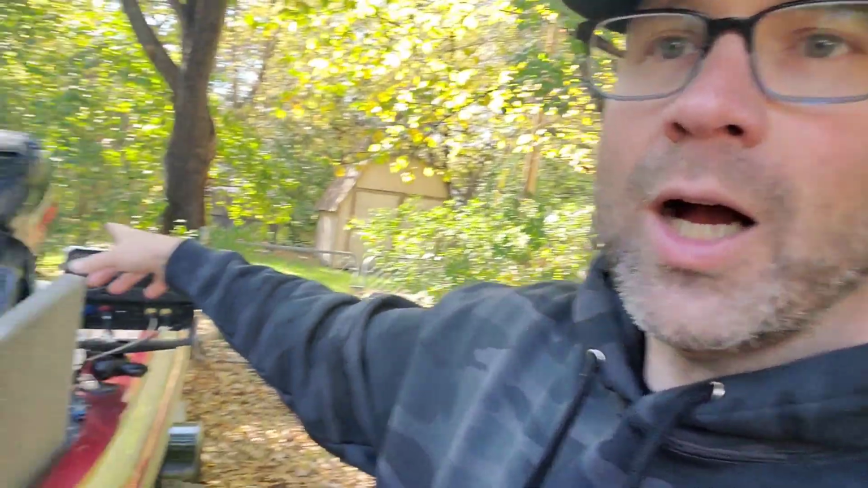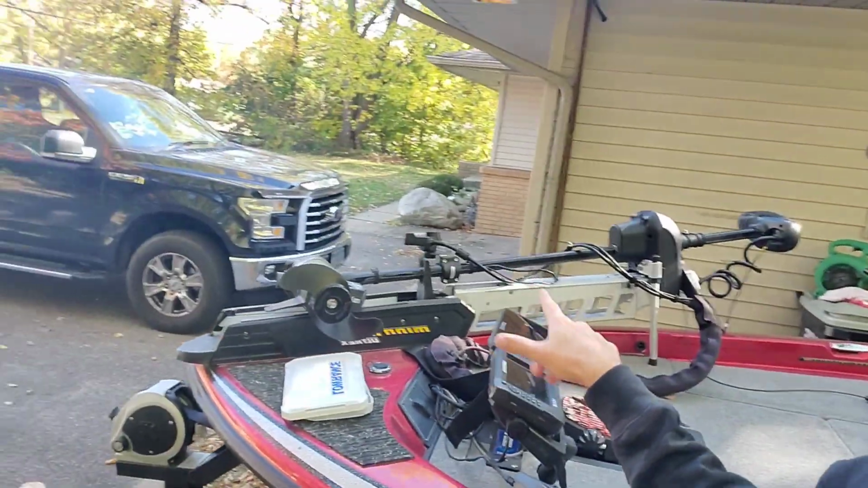I found that the trick to save battery is to sleep your units. So if I'm using the HDS 12 and I'm not sitting at the console, I will put it in standby. That helps lower the battery use. And when I'm not up front, when I'm not on the bow, I sleep those units and I go to the back. So just putting your units into standby mode is really going to help conserve your battery.